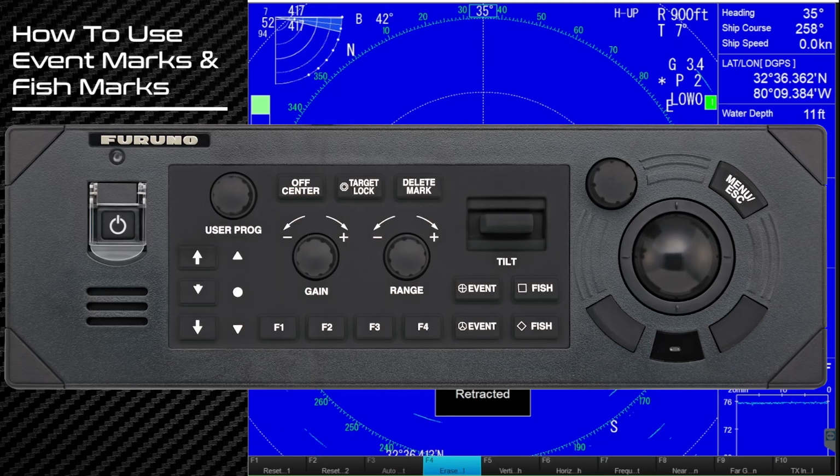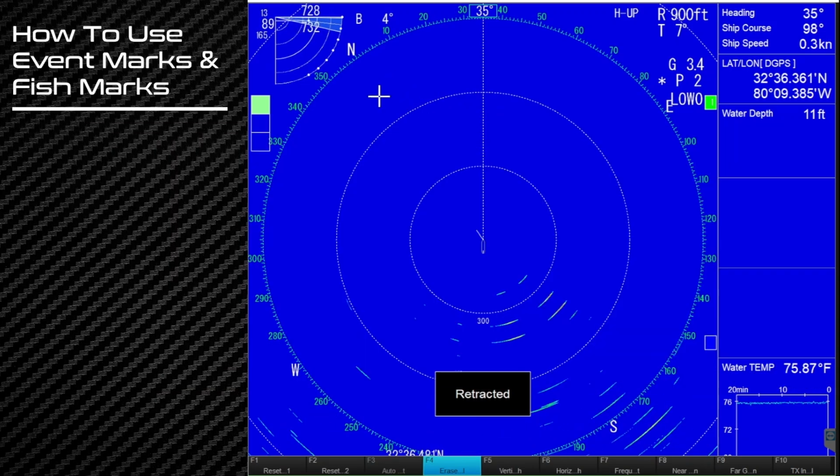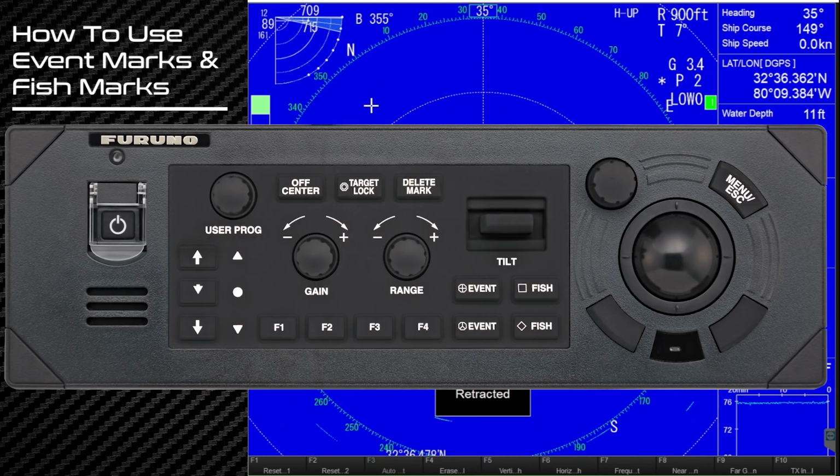There you go. Now, there's 4 dedicated buttons on your keypad to do event marks and fish marks. There's also another way to put down an event mark or fish mark. And you have your trackball there. You have a left click and a right click on your trackball. I want you to go ahead and hit the left click on the trackball. There you go. Go ahead and hit the left click again.